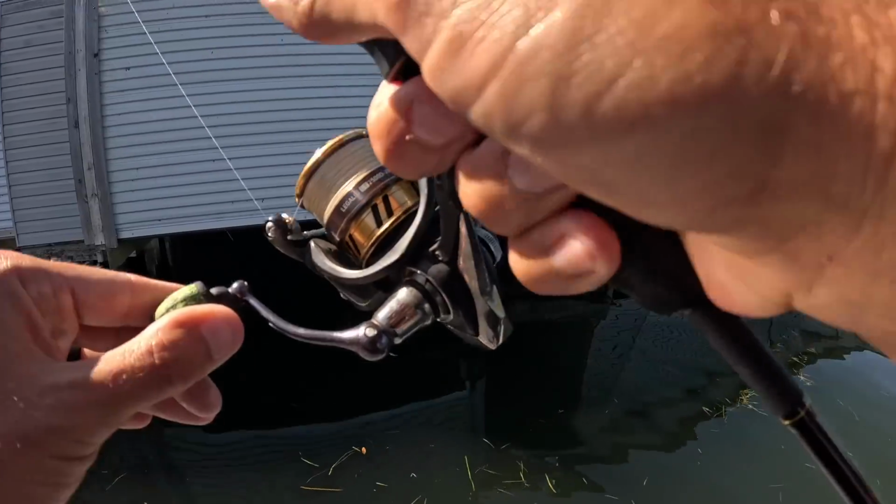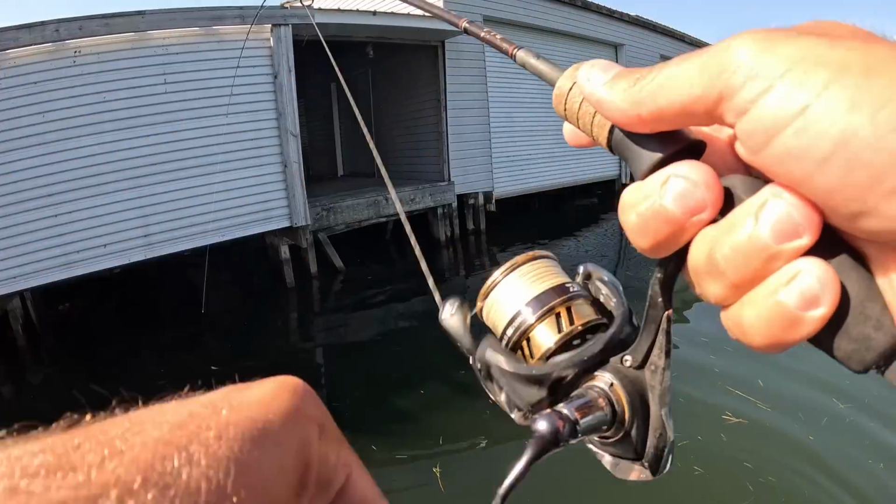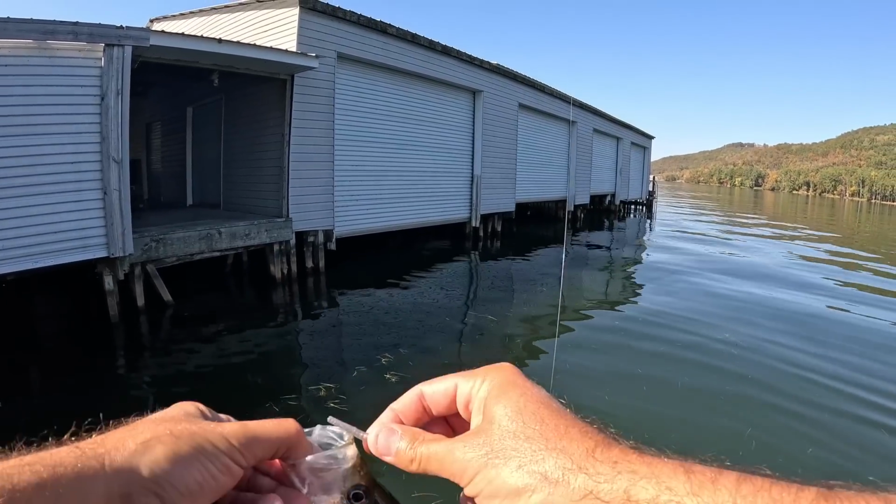There's one. Another decent little old keeper.